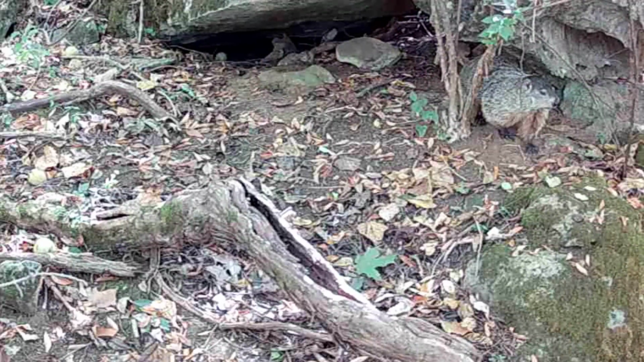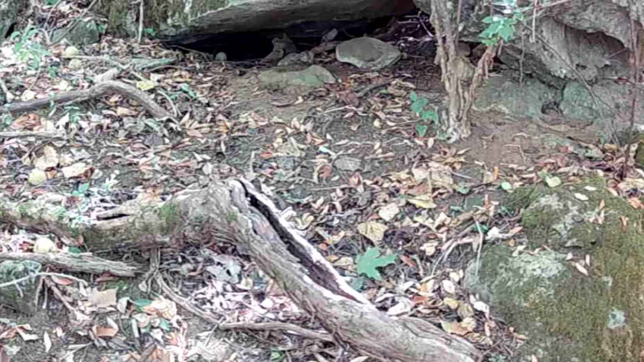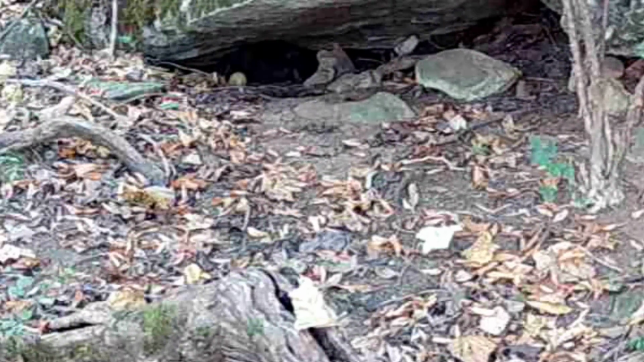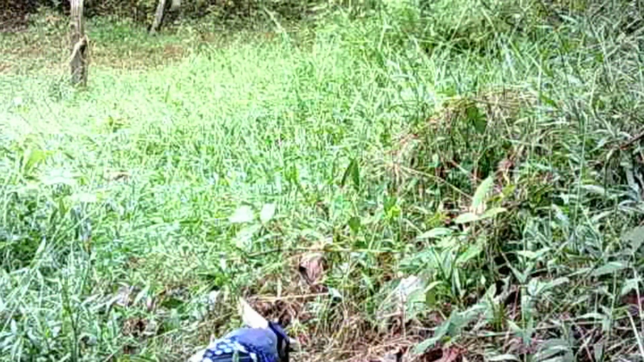And there is Dirty Dan, out again. Caught him a-going out. And I caught him coming back in. He ain't stirring much. He's getting ready for his nap, but that's still a little ways off. But that's all I got of him.